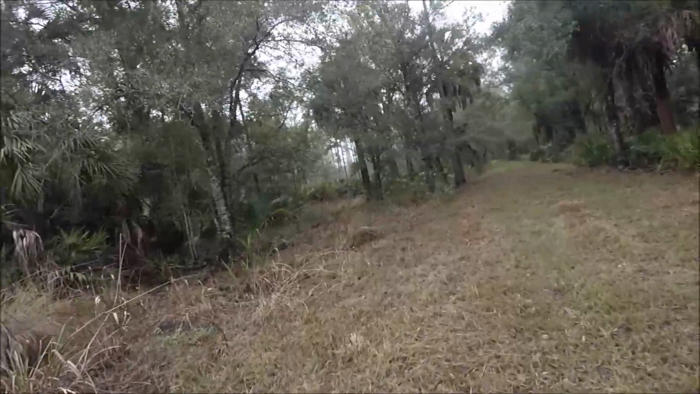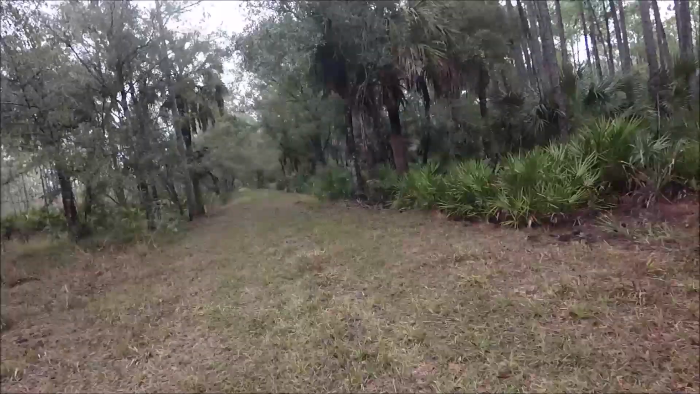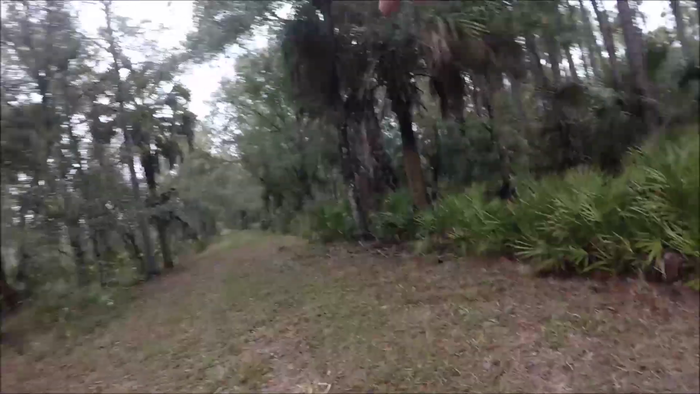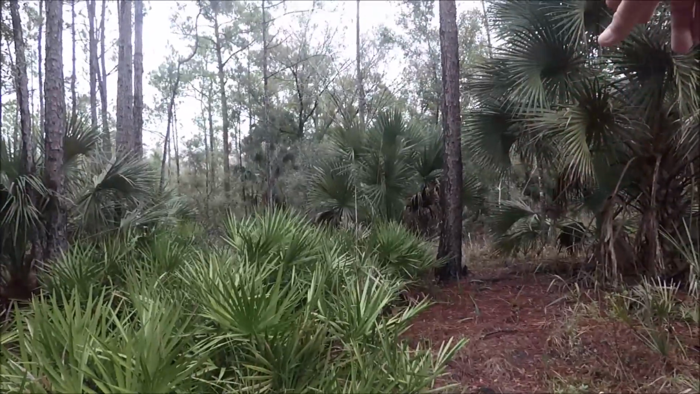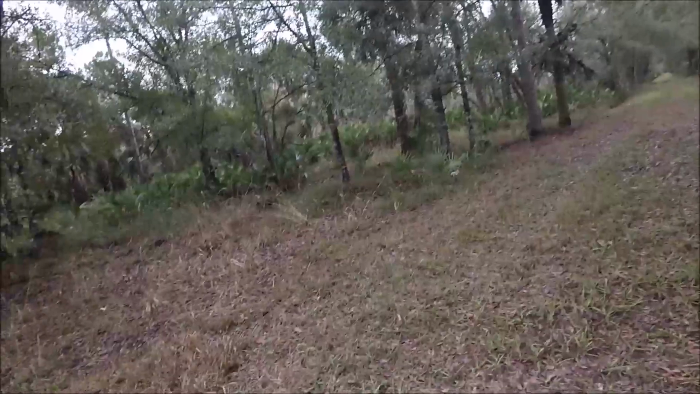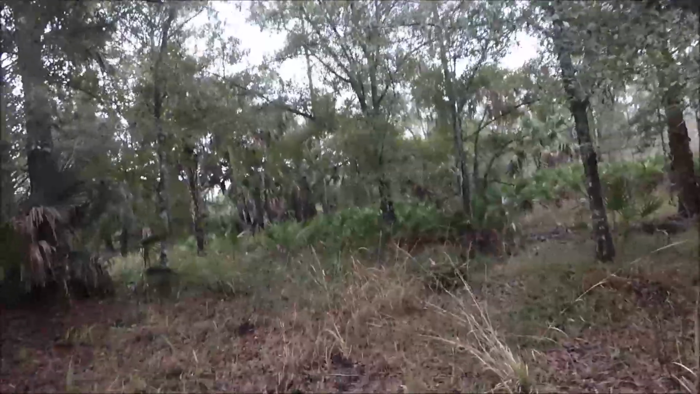So this is the area I've had my eye on a few times. And we got the main trail here. Big cypress pond I showed you a while back is there. And we got a pretty nice trail that follows that edge like we were talking about, right back through there. So I think we got a really good potential to catch some stuff crossing right in here. And I do see some hog sign.